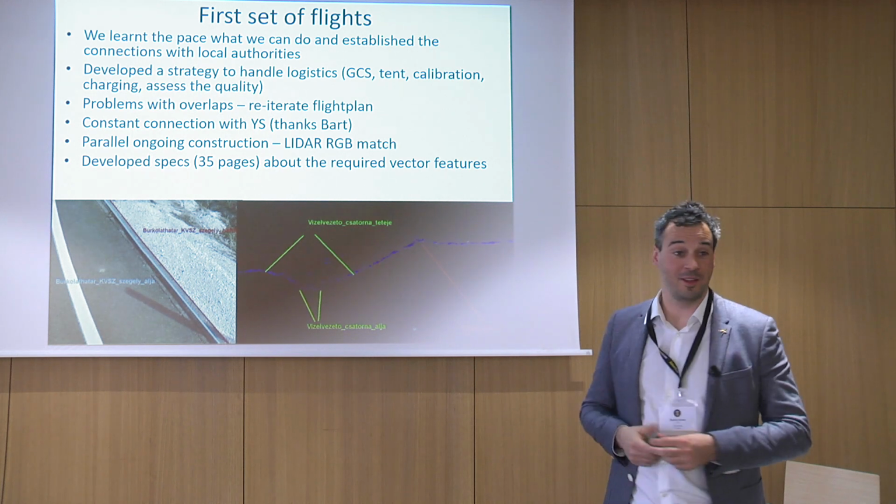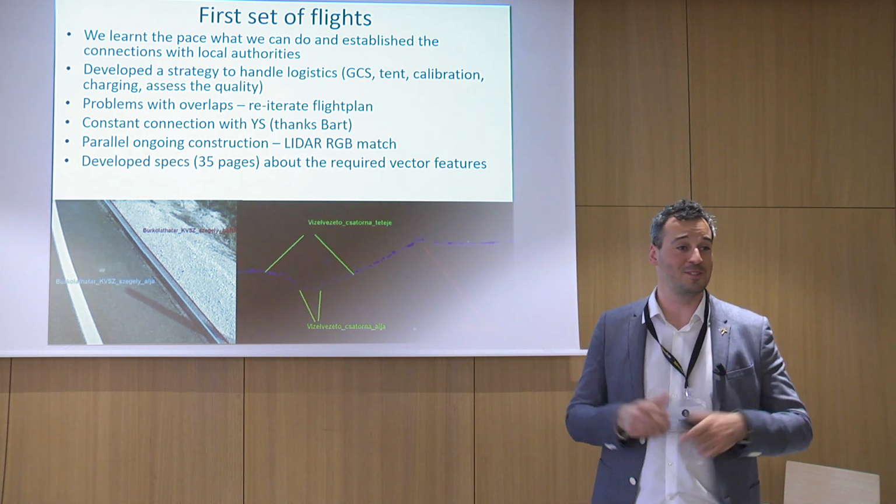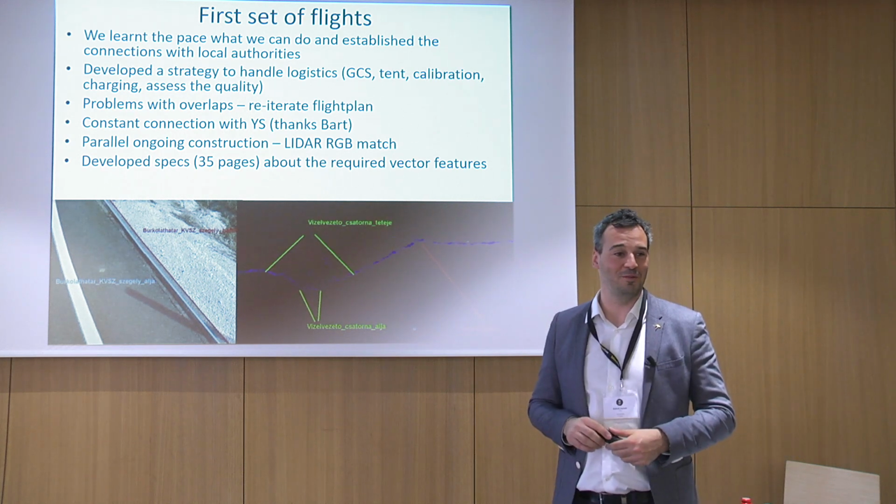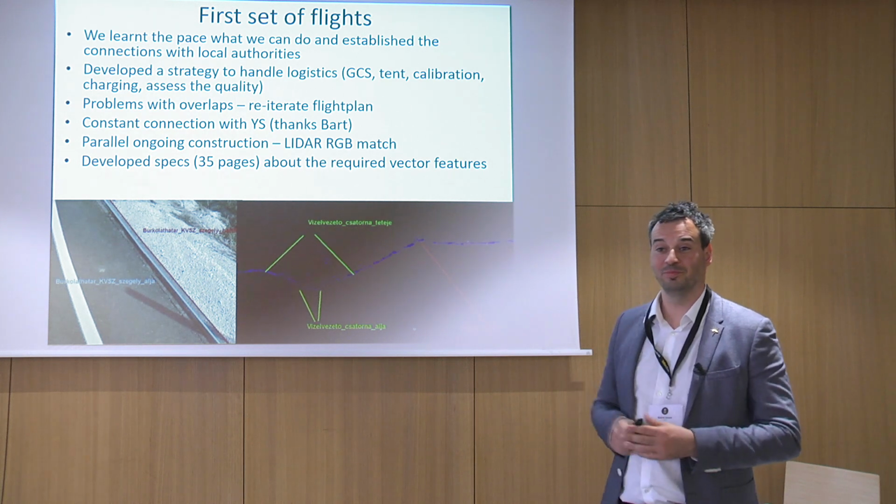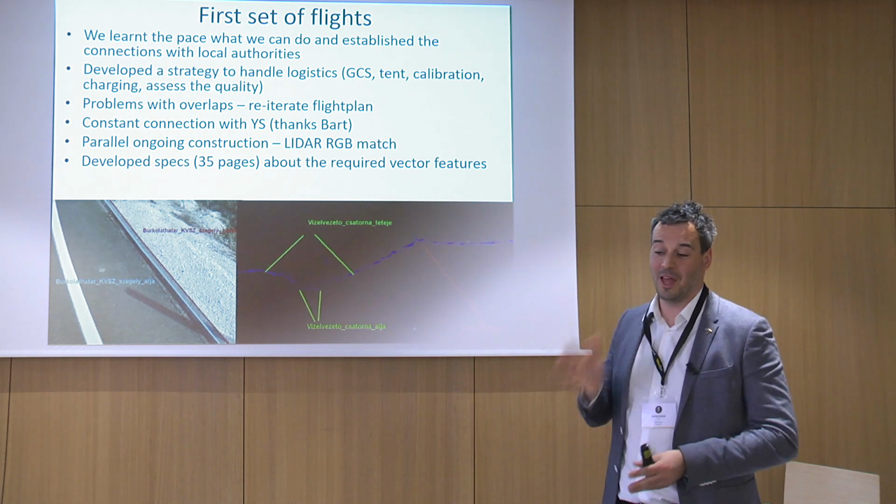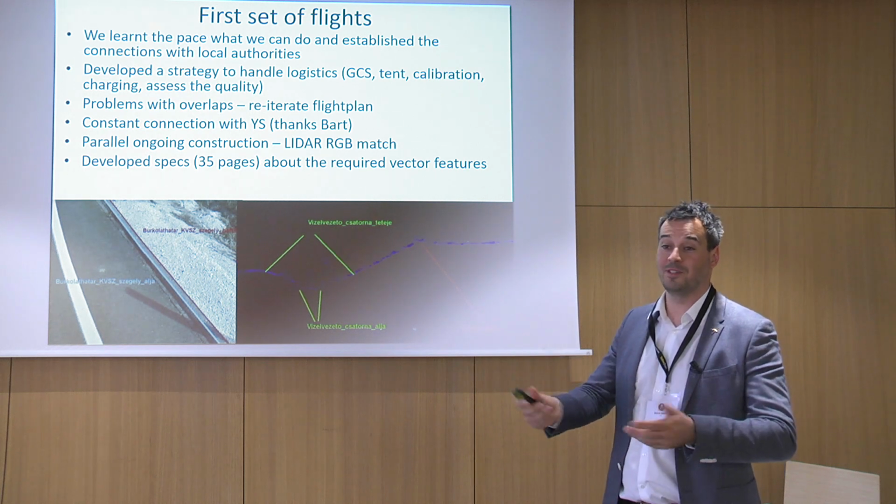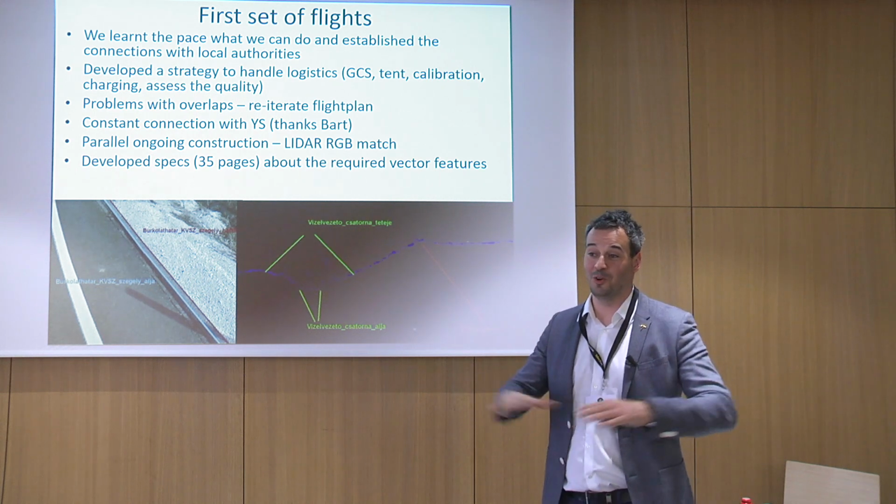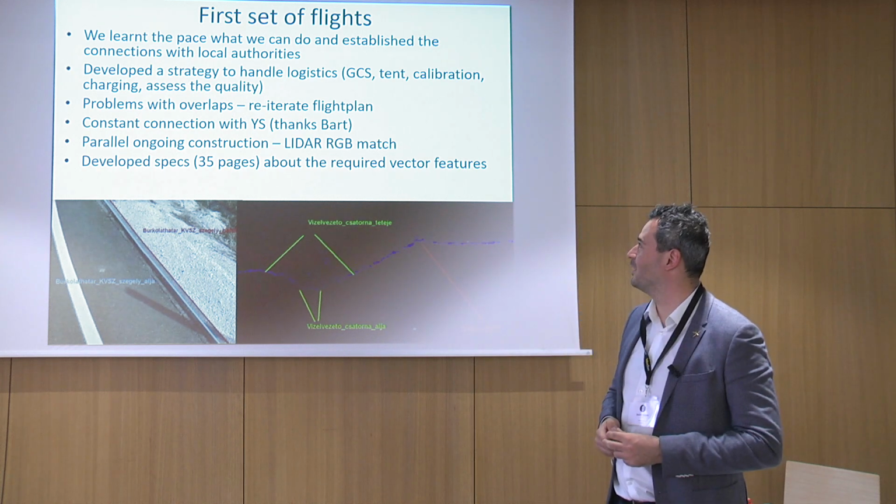What was also nice, and thanks to Bart, we were in contact with UGCS and other related parties. We were trying to troubleshoot some of the flight-planning-related tasks. What was also interesting is that if you have a one-month-long period, in that period they actually started some reconstruction of the road surface itself. So sometimes the LiDAR and the RGB were taken at different times, and the road was in a different shape in those. So it's kind of tough.